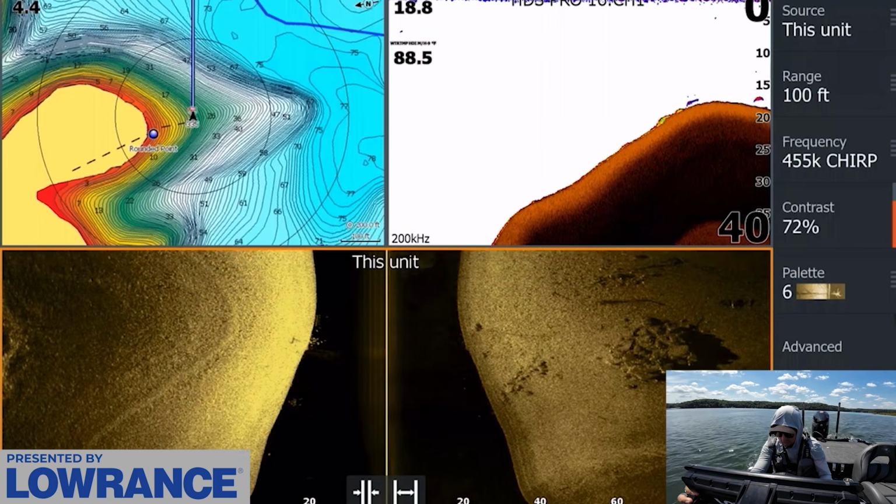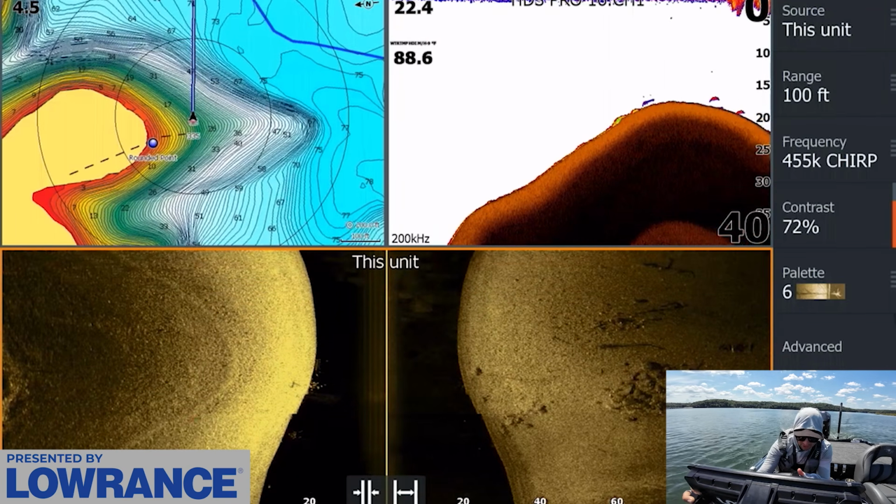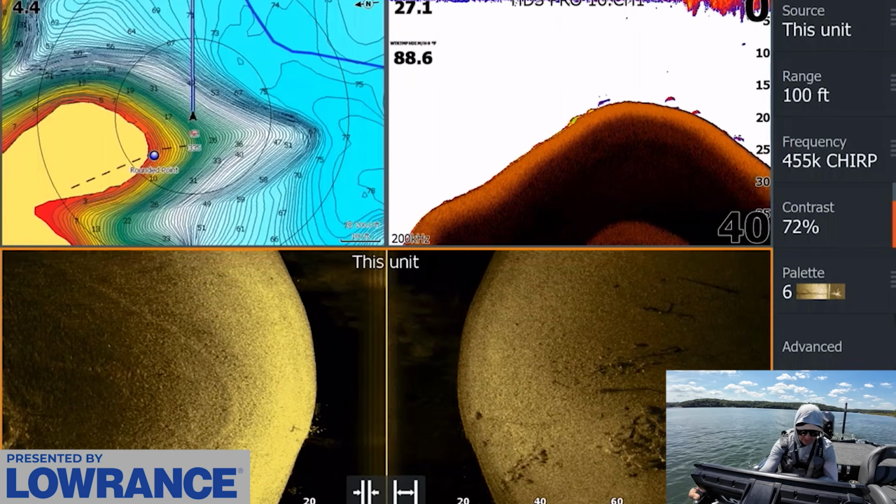It looks like there might be some fish actually just out to the right. Yeah, there's some fish on this. You can see them now a little bit better. They're right up on top of this point. You can actually see them on the side scan. There's actually quite a few of them. My gut was right. So let's take a look at all of this.